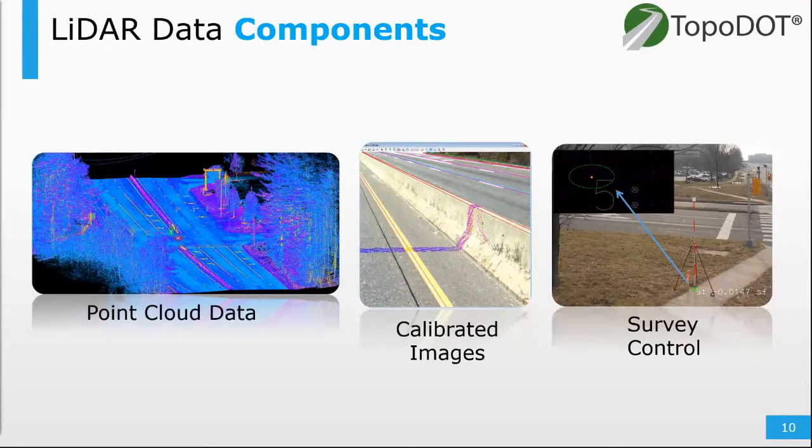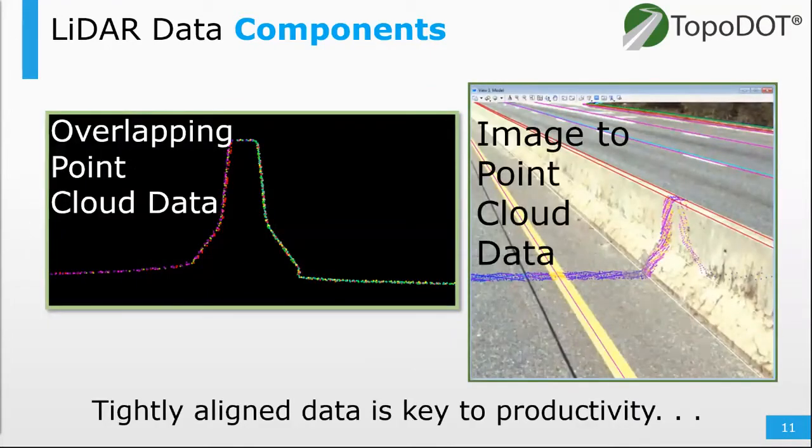So point cloud data, which is the first choice here. We got calibrated images, which are very useful and important for this type of industry, as well as survey control if that's needed. And tightly aligned point cloud data and imagery is key to productivity.